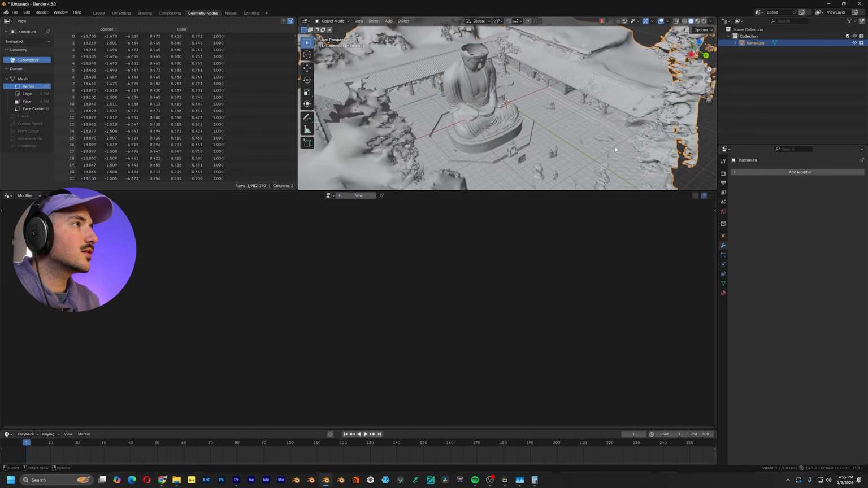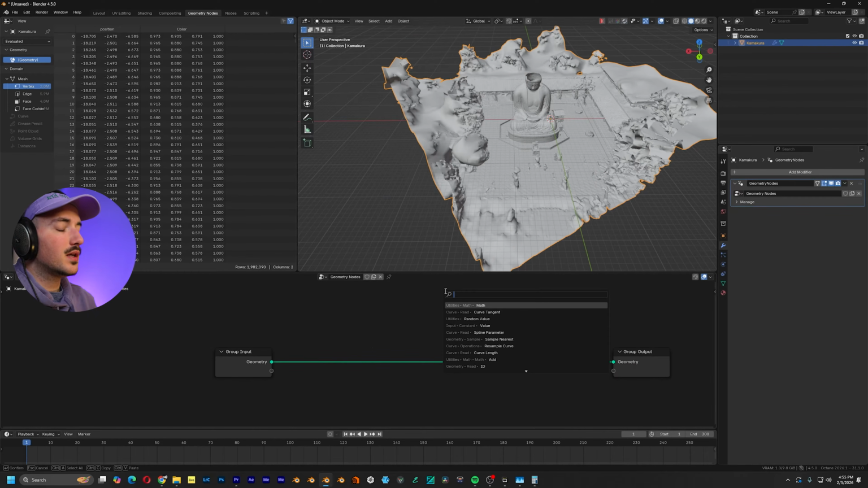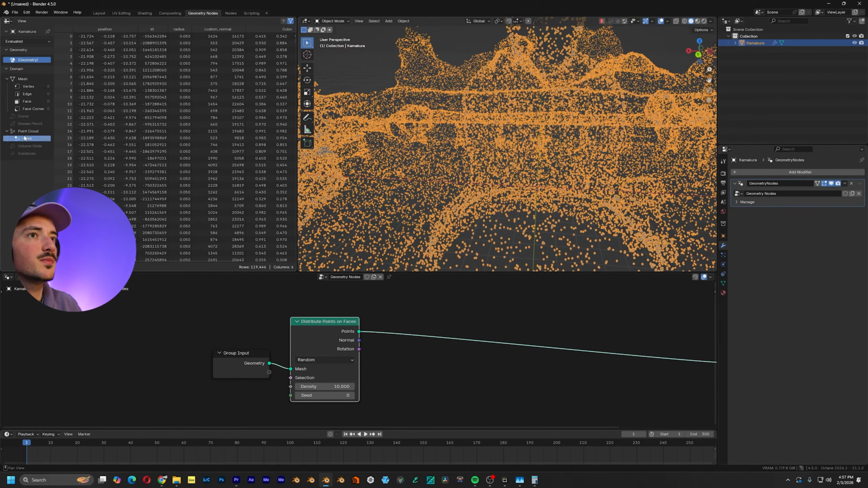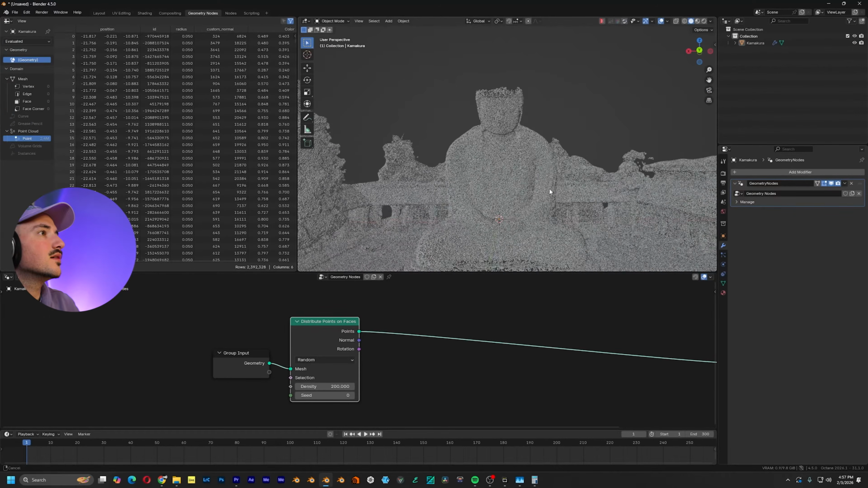So let's actually turn this thing into a point cloud, because that's my whole aesthetic. So what I'll do from here is I will do a distribute points on faces. We can see on the left side, here's the spreadsheet, how many points we're working with. I like to have a dense point cloud, so let's actually make it more. I'm gonna push it, something like this looks good.